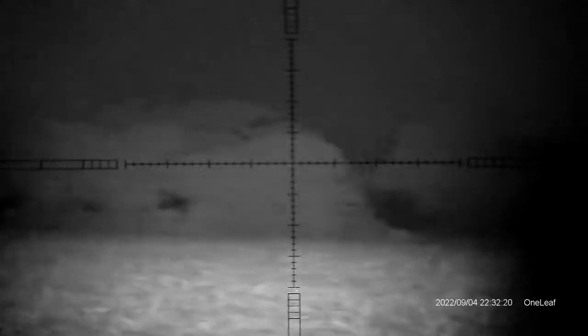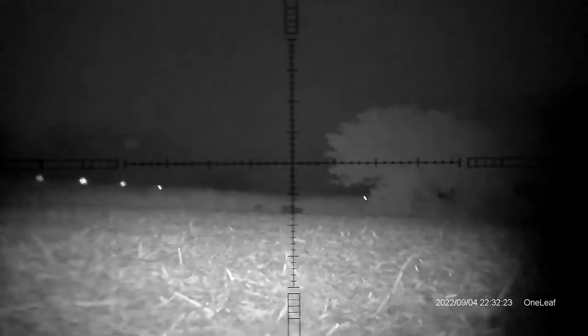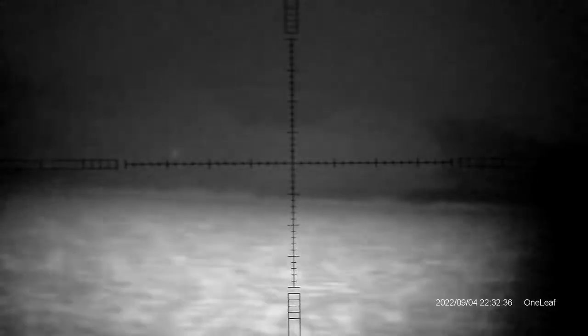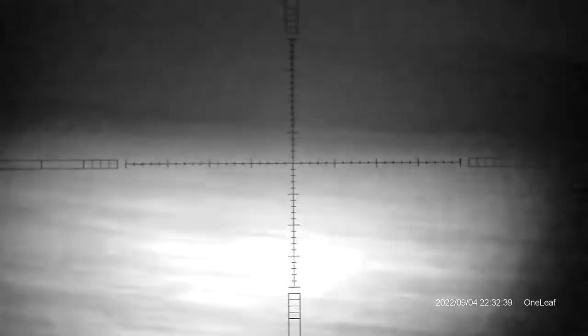So that thing, like I said before, it's only supposed to reach 328, and you said they're 450 roughly. Yeah. That's actually, this unit right here is $499. Comes with a scope and all. It's not bad. I would actually, that'd be cool for a little 22.